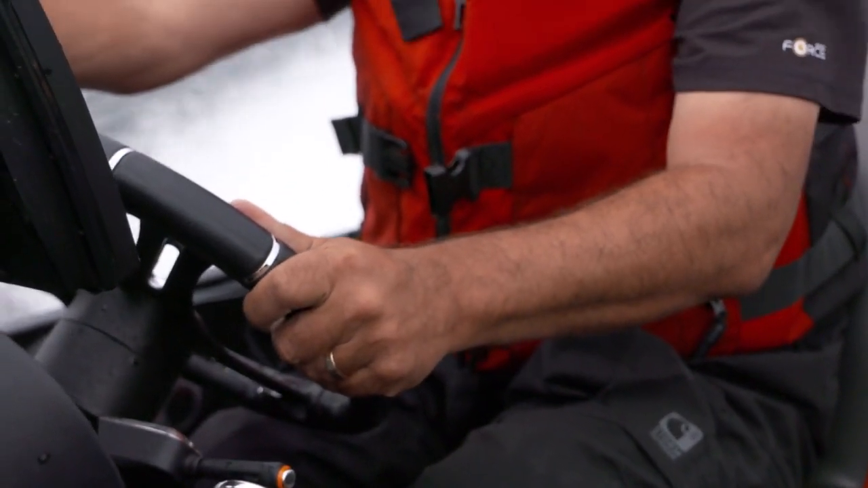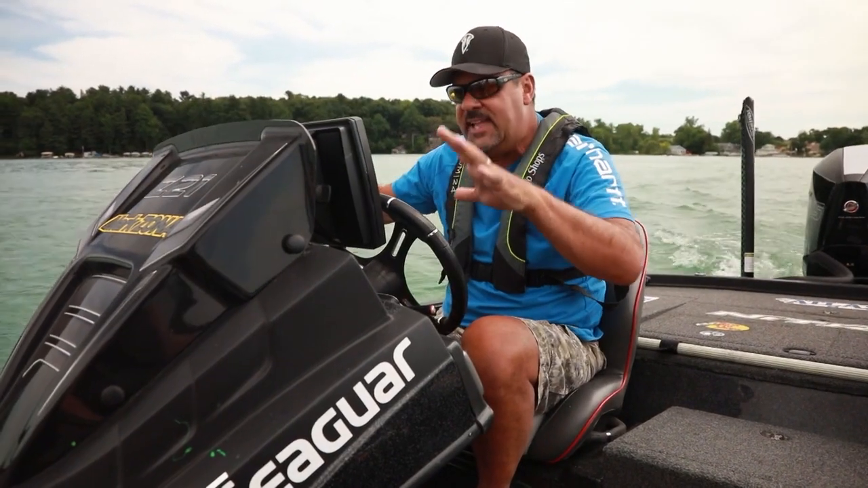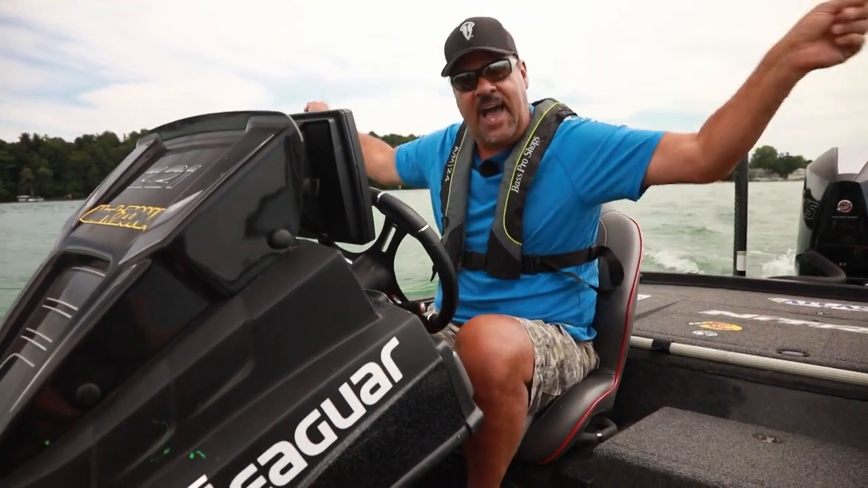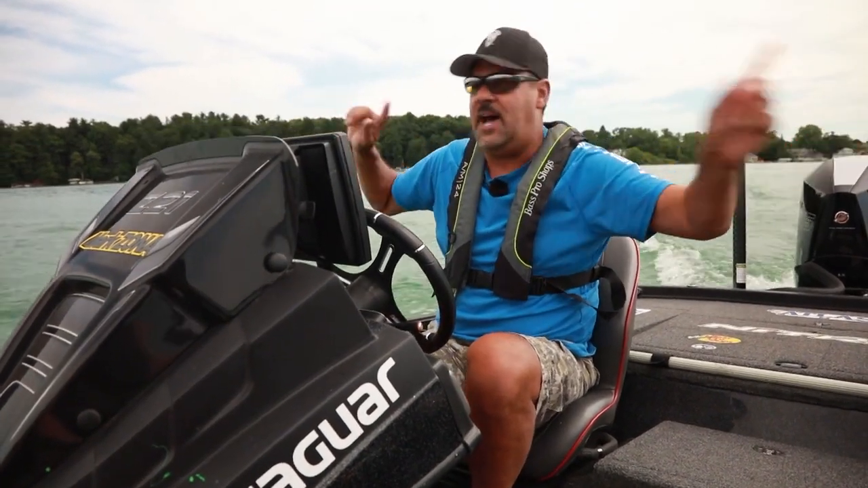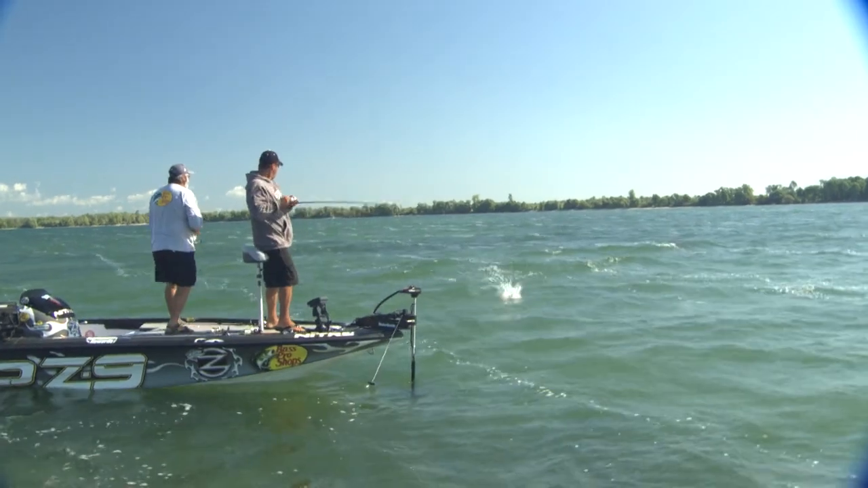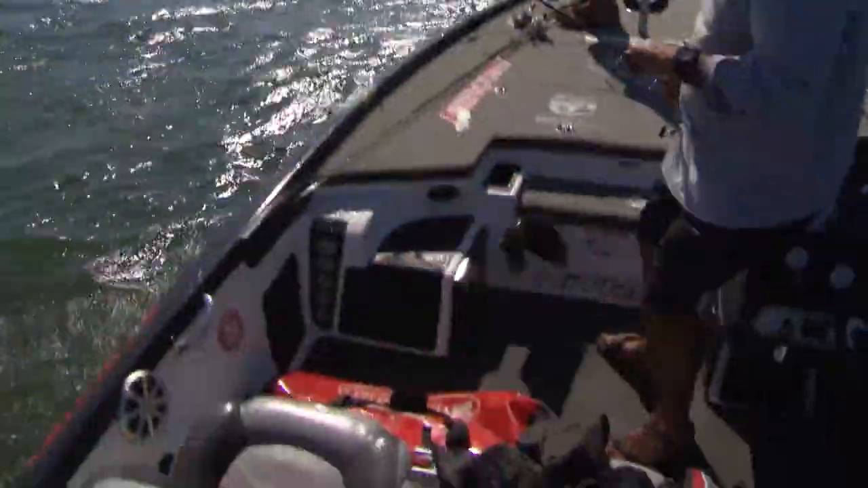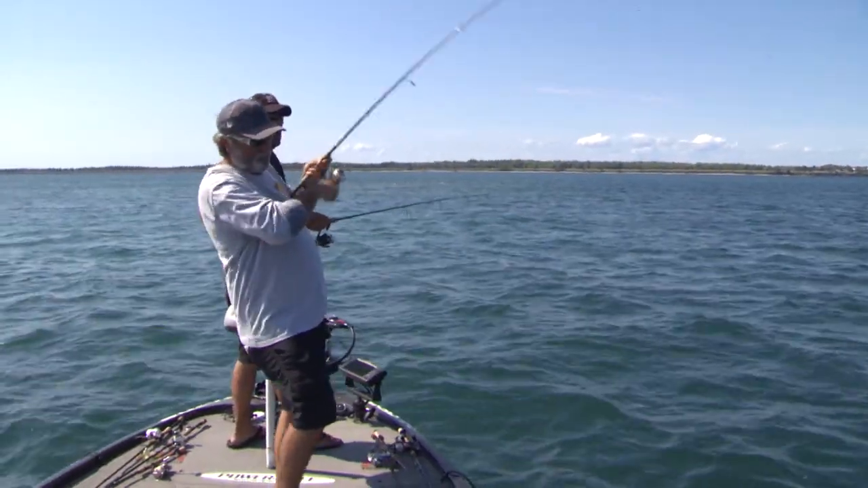I live behind the wheel of my boat, and predominantly, the thing I use the most in the command center is my Mega Side Imaging. Looking from side to side to side to side, staring at my mapping, and then going from there. The other thing is you are able to so quickly break down a lake.